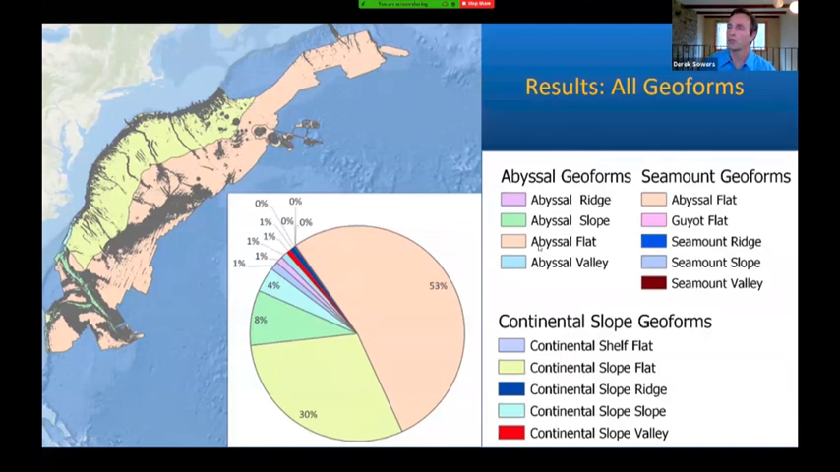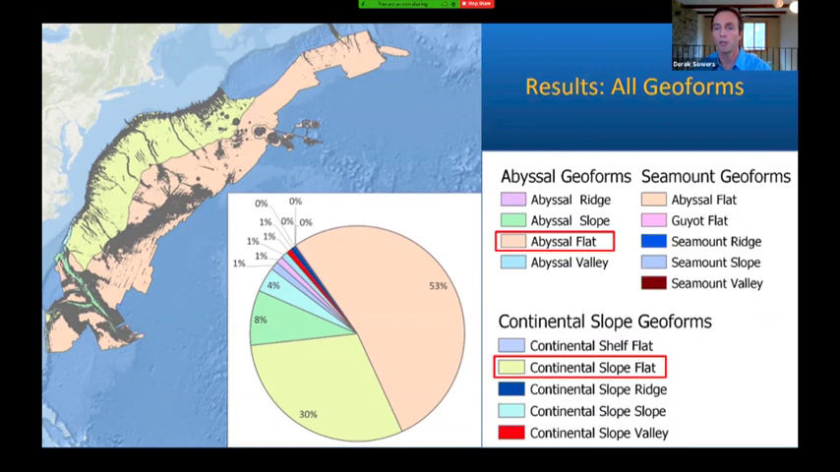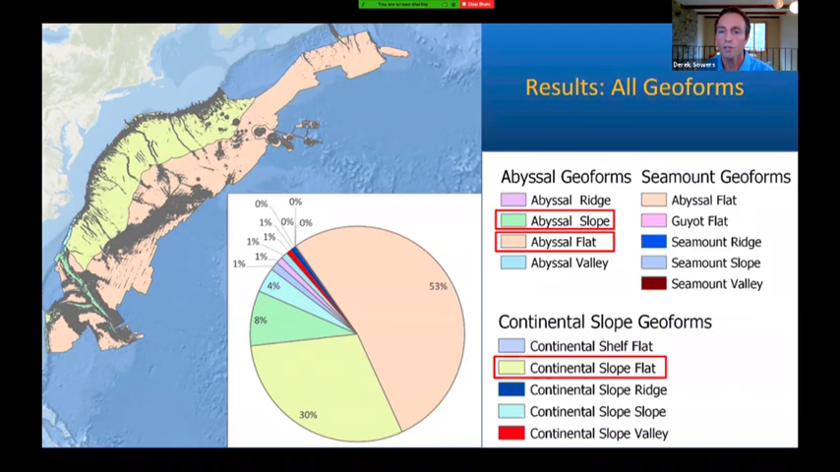This is showing you the results for the entire margin combined. So abyssal flats make up more than half of the area, 53%, with the continental slope class making up another 30% of the total area, and the abyssal slopes making up another 8%. Flats of any geoform class make up 83% of the study area. Slope classes make up a cumulative total of 13% of the study area, while ridge features comprise only 2%.